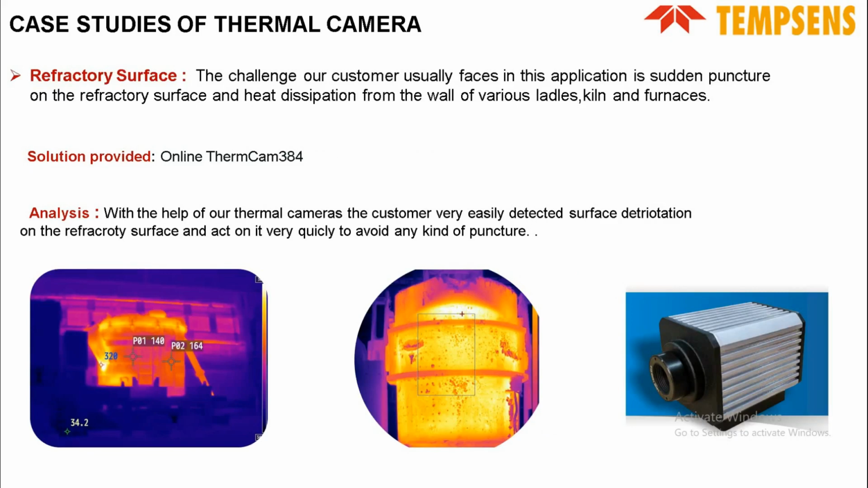Refractory surface. The challenge our customer usually faces in this application is sudden puncture on the refractory surface and heat dissipation from the walls of various ladles, kilns and furnaces. We provide our online ThermalCam 384 model. With the help of our thermal camera, the customer very easily detects surface deterioration on the refractory surface and acts on it very quickly to avoid any kind of puncture in that surface.